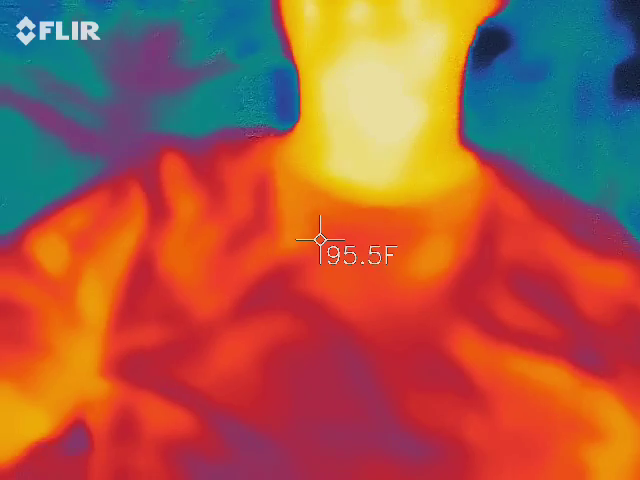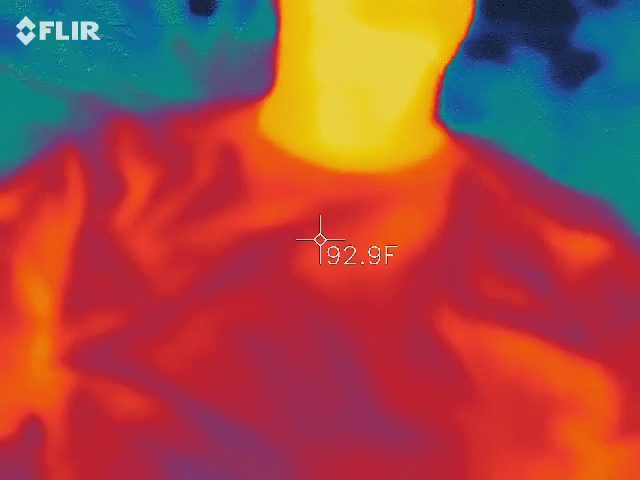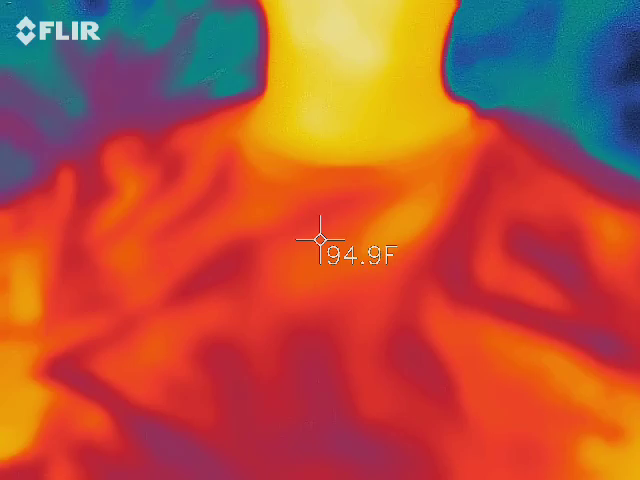Now, this is an actual tool. This is a FLIR tool. I tried some of the thermal imaging on phones and apps. It's just garbage. This is an actual tool that can find leaks in your house. It's an awesome tool for my own place, but at the same time, I bought it for this.